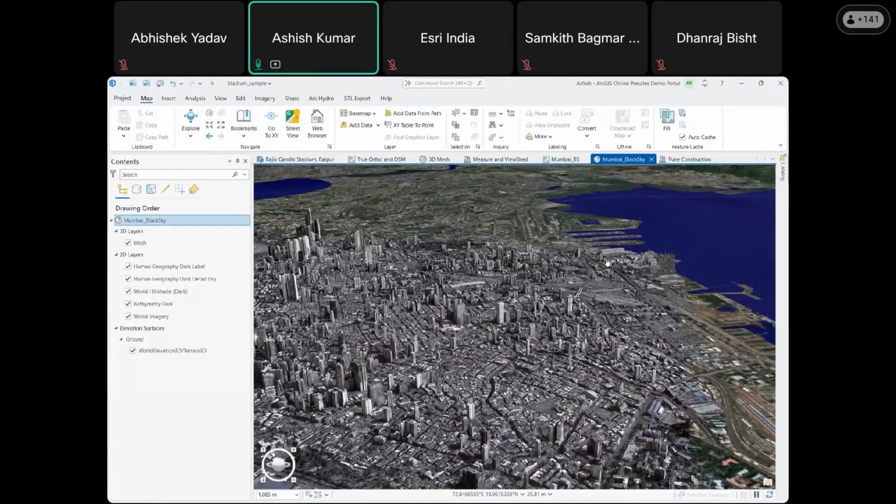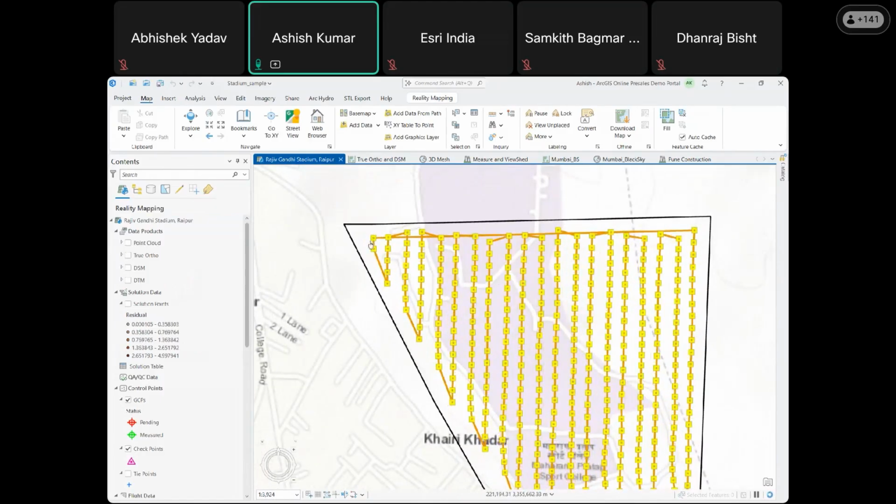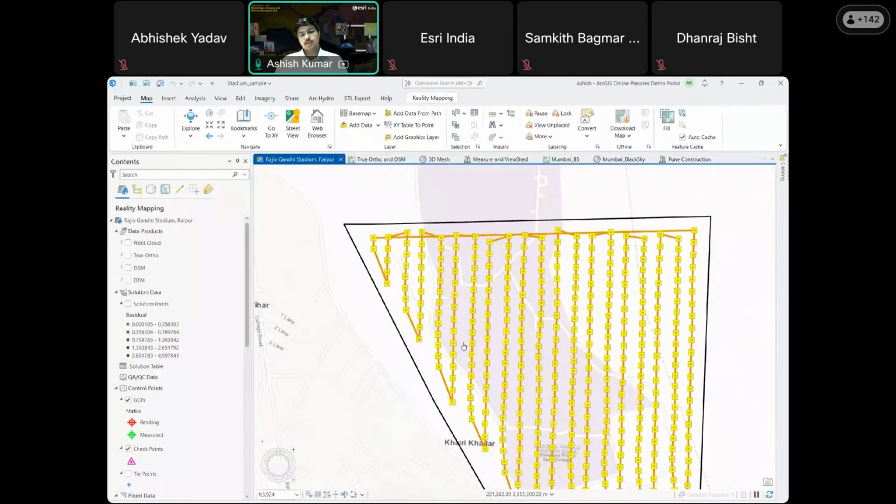So I wanted to show you some more examples using the drone images, as Abhishek has also shown you examples. The yellow points that you are seeing are the images that the drone has captured. So this is an example of drone imagery where we have processed the drone images. The yellow dots show the images captured from a drone, and the orange path you can see is the flight path of the drone through this area.